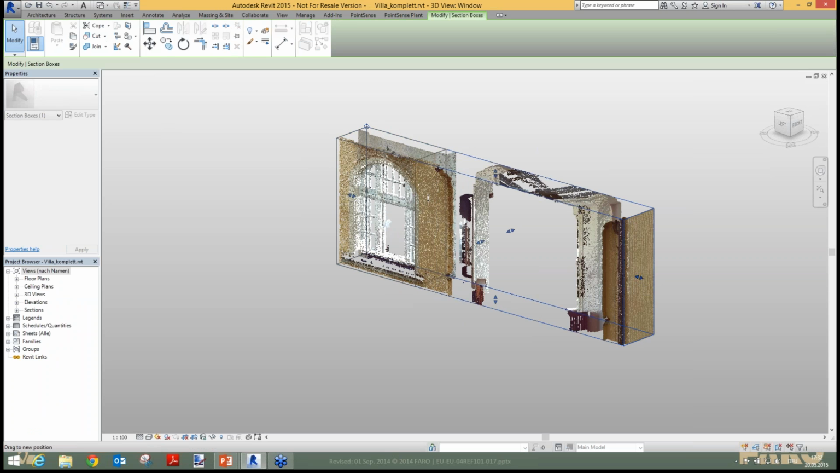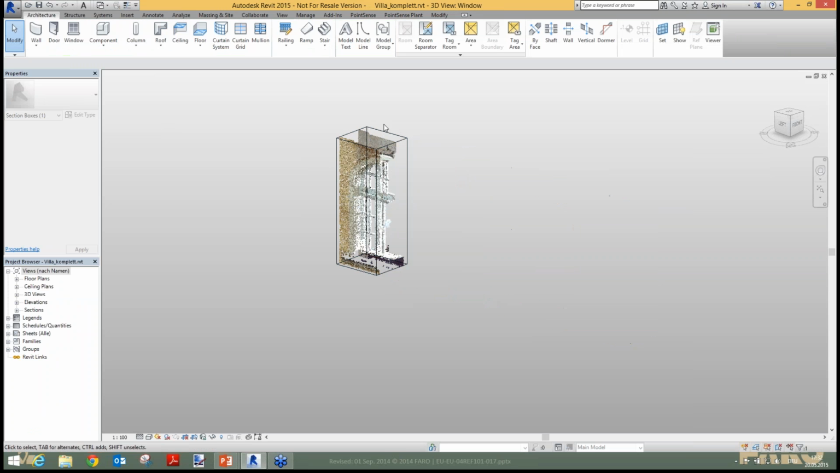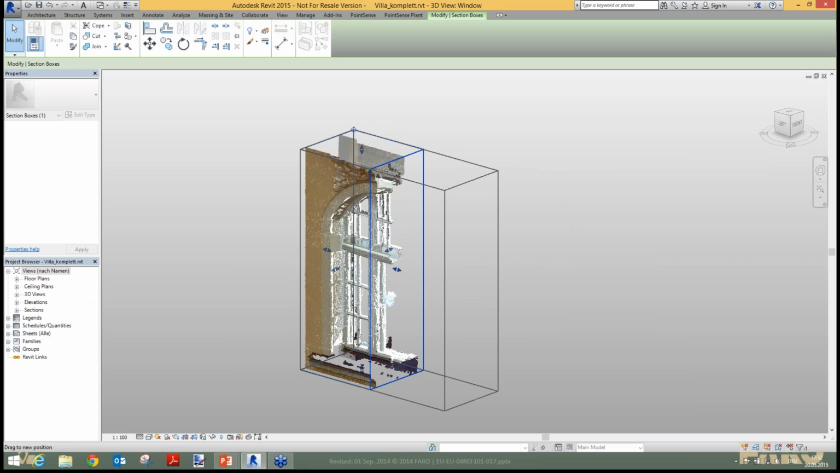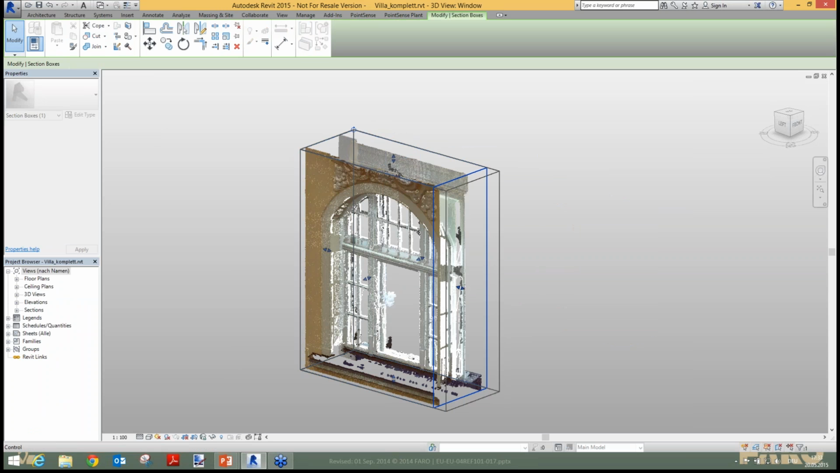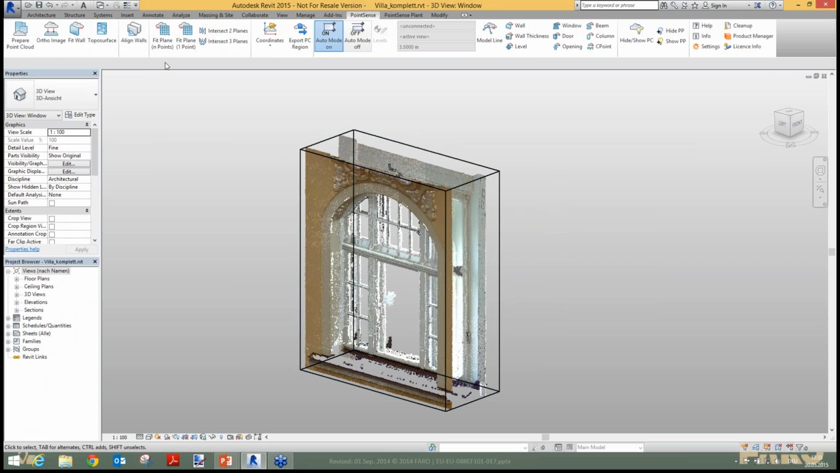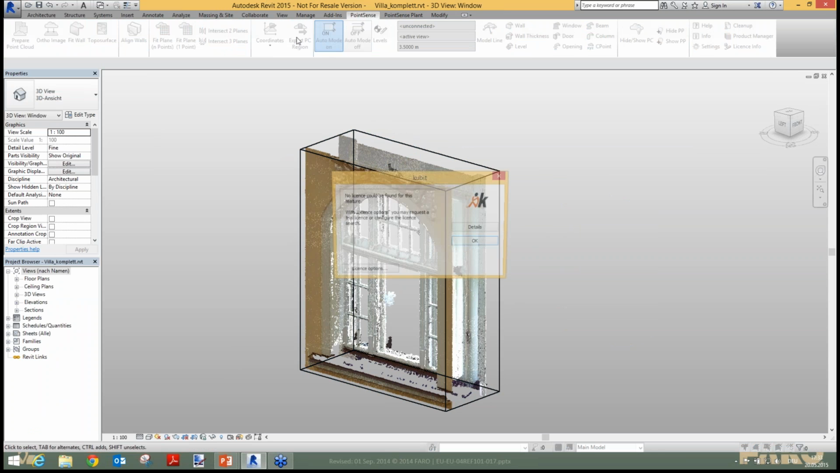Now let me first export this part. So I adjust my section box to the region I need for my family creation, and with PointSense, I can say export point cloud.